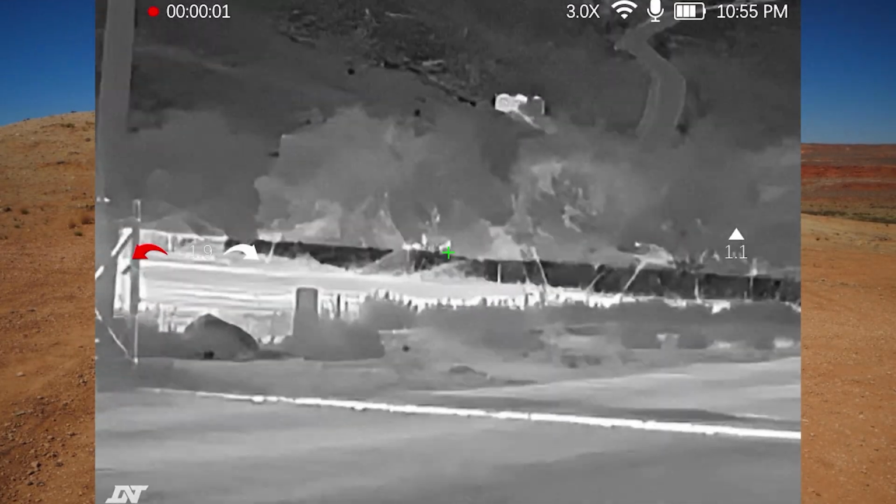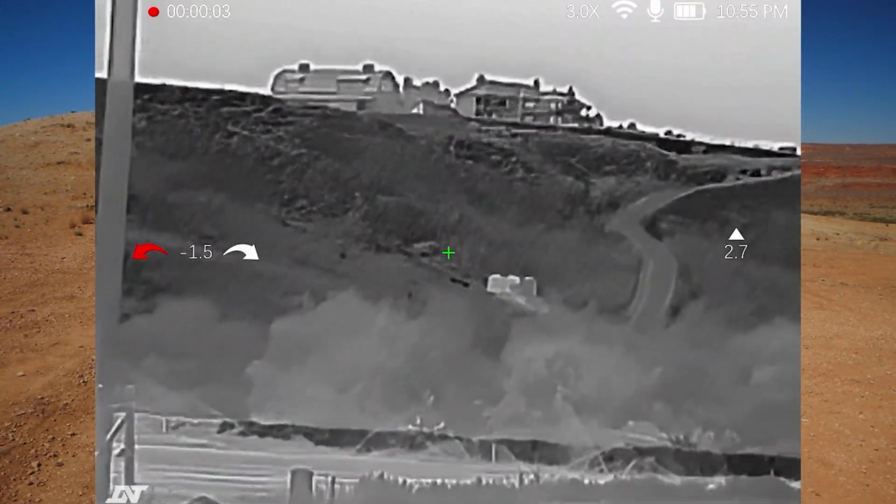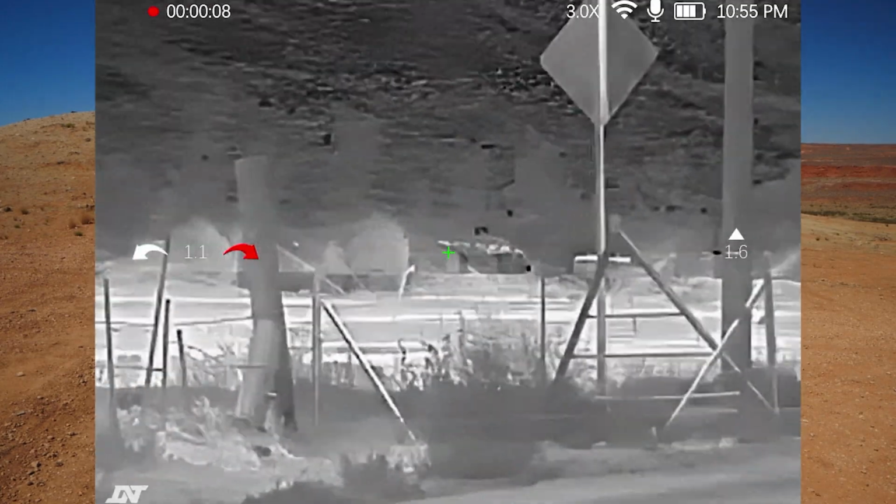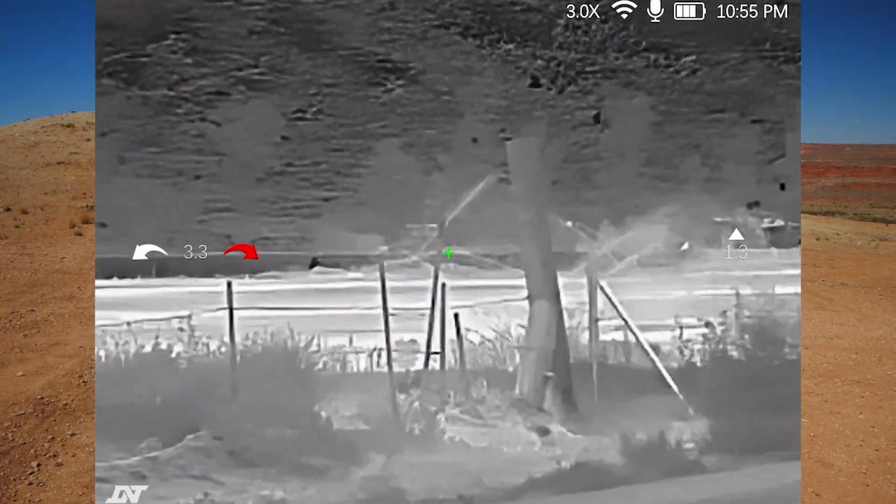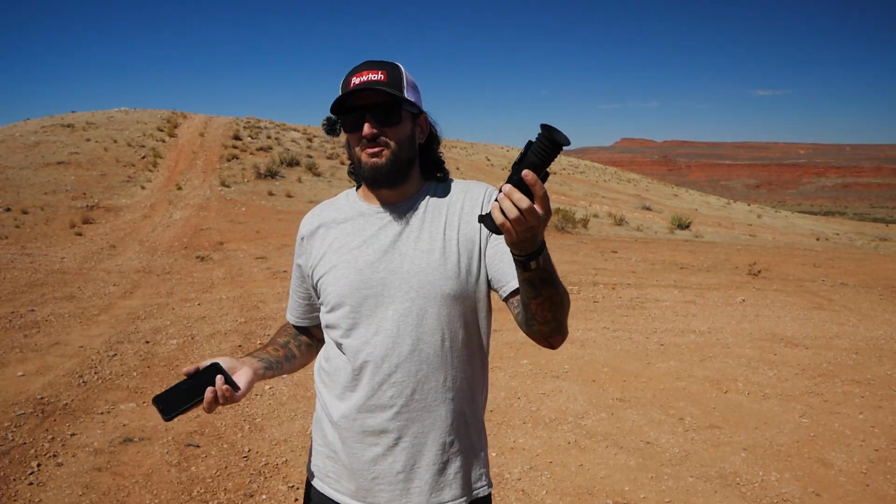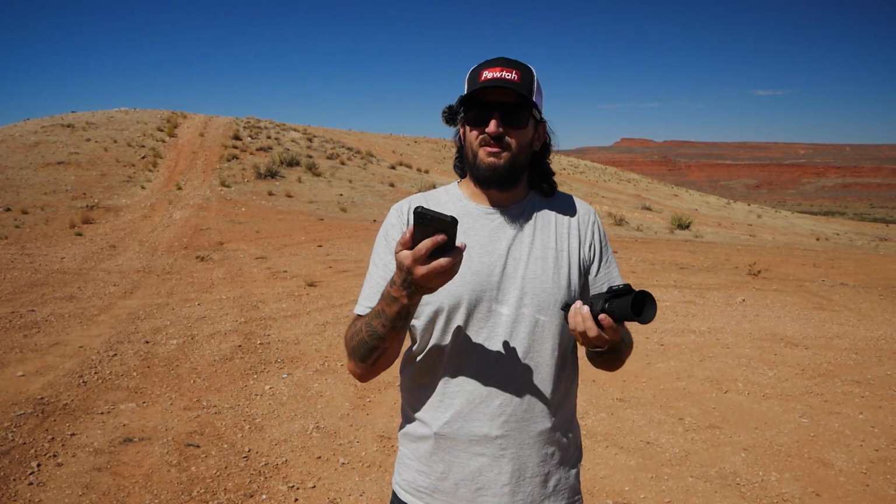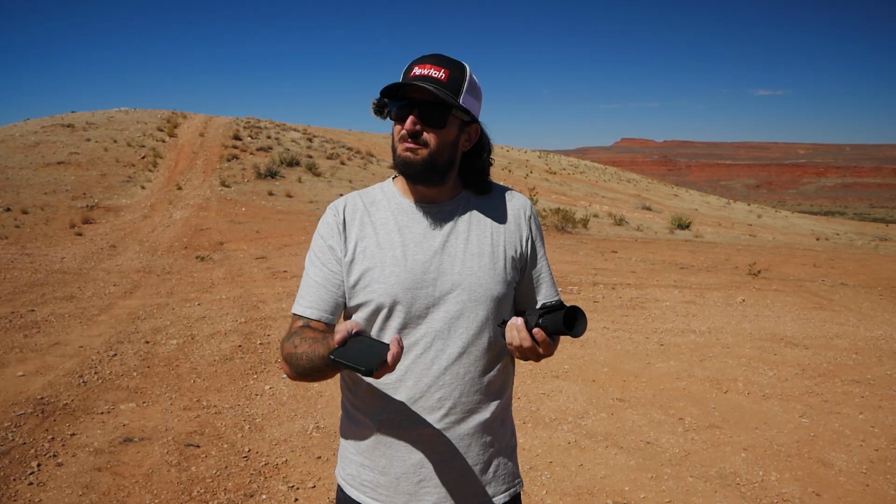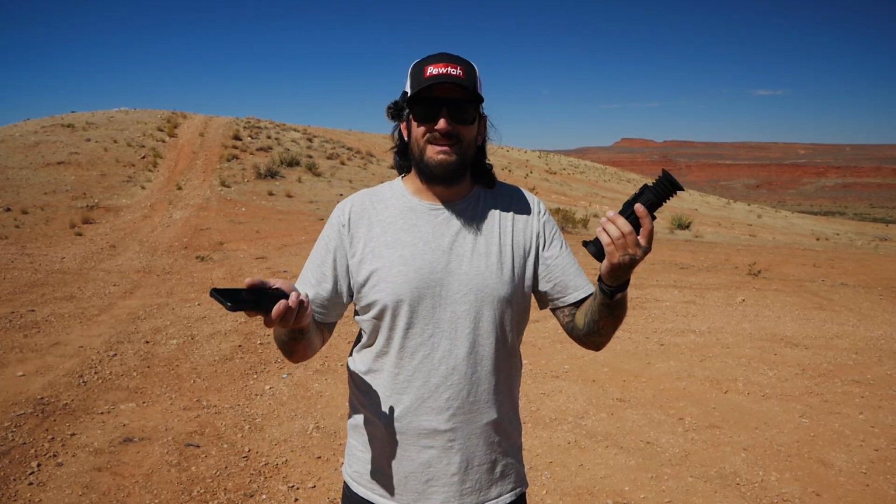A couple other things, they do have their own app that you could use on your phone, so you could transfer footage from your thermal over to your phone, or you could also plug your thermal into your computer and transfer it that way. But if you want it directly onto your phone, you can connect. There's a few other features on the app. I haven't messed with it too much, but it's a pretty easy to use app.